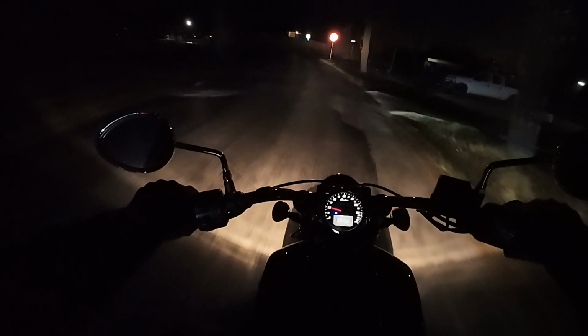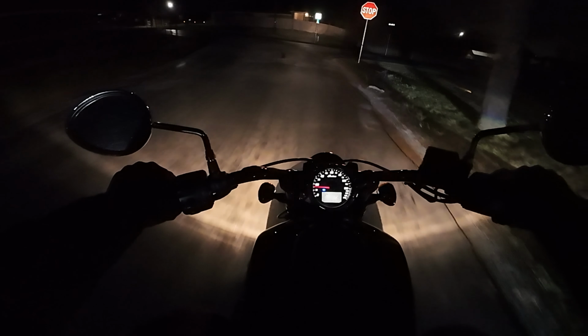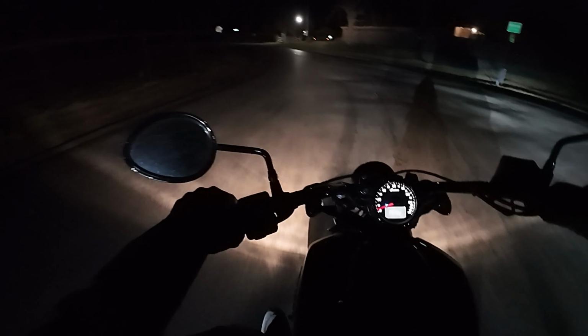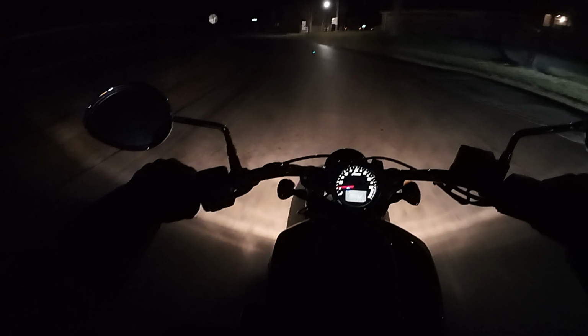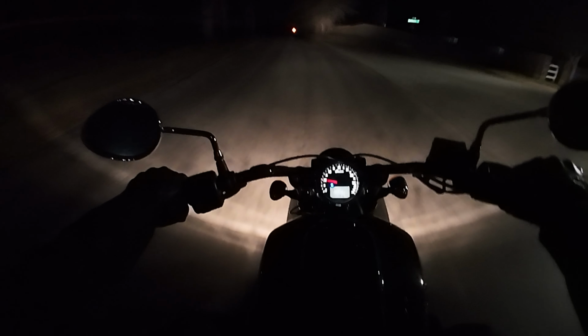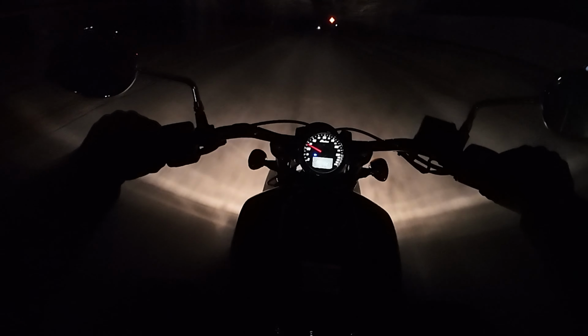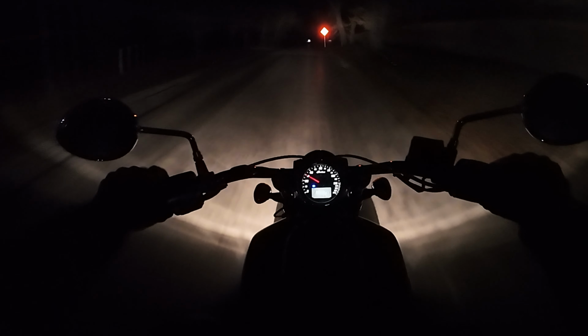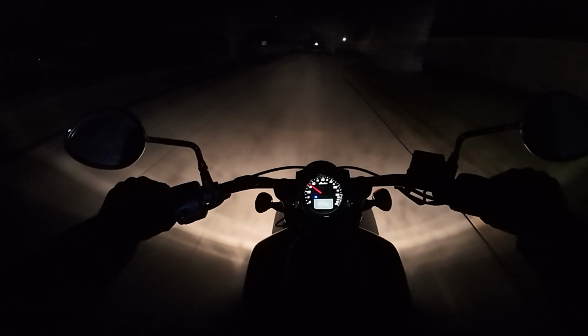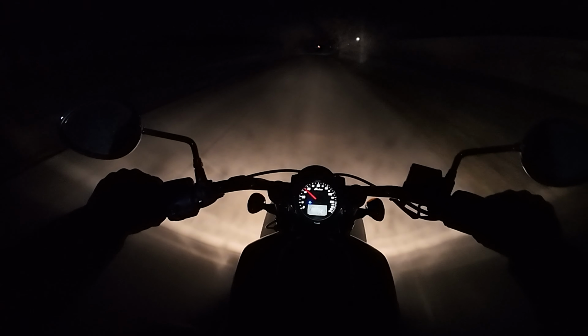And there are a lot of people who just can't see very well at night anyway. Rachel won't ride her motorcycle when the sun's down because she doesn't have night vision that is confidence inspiring for her. And for that reason, we don't go out on our bikes together at night. And if we are riding, we need to get home before the sun goes down. So we pay attention to stuff like that.